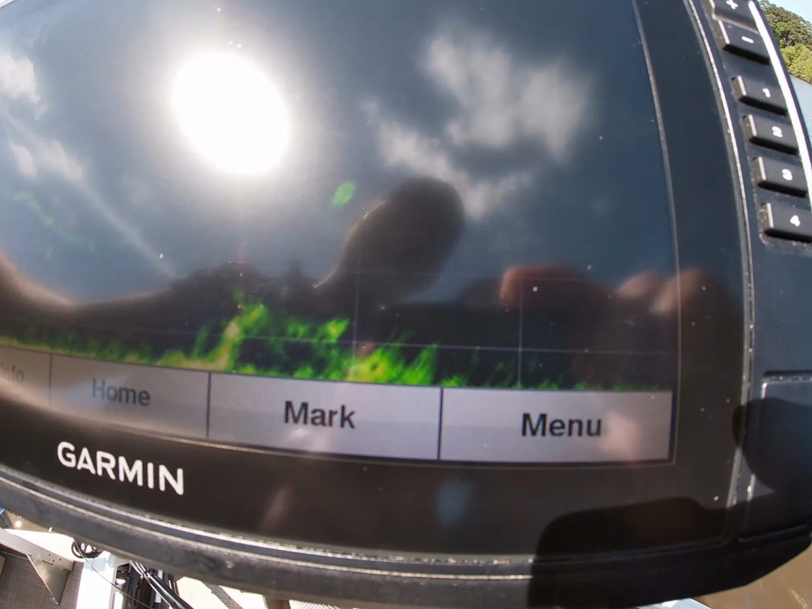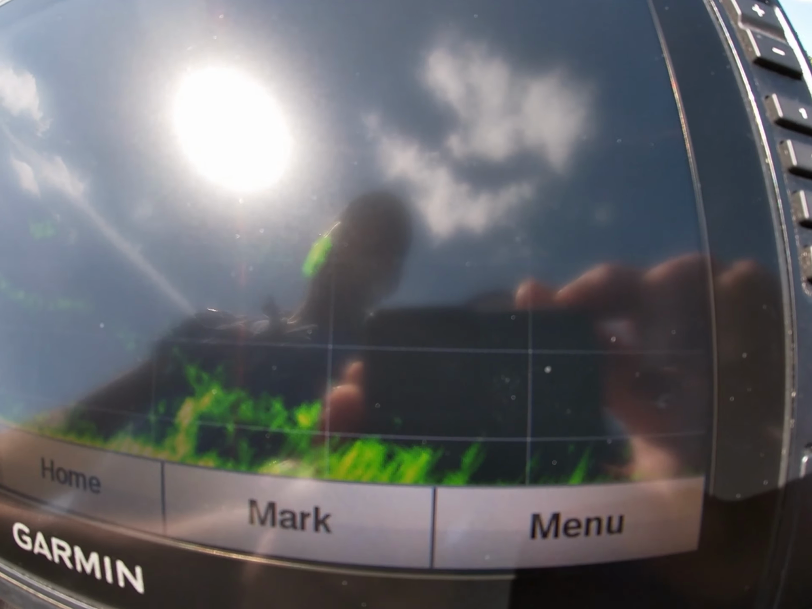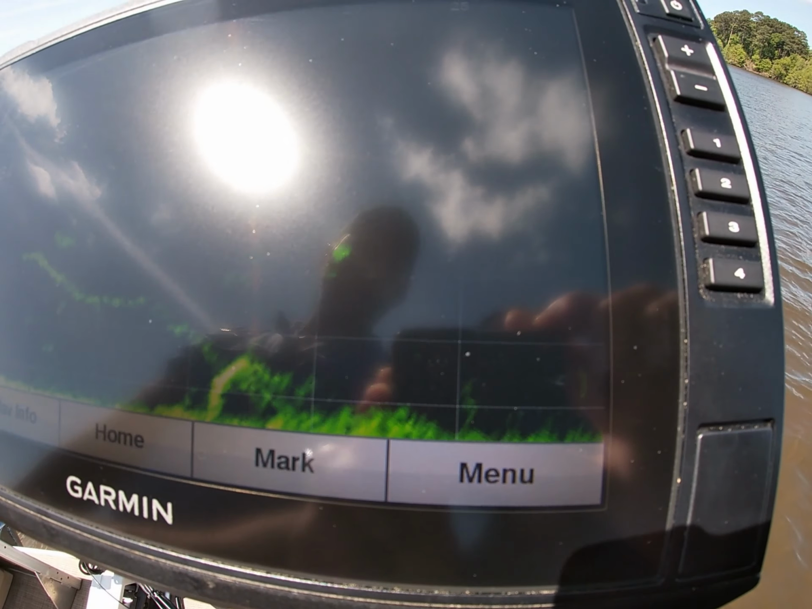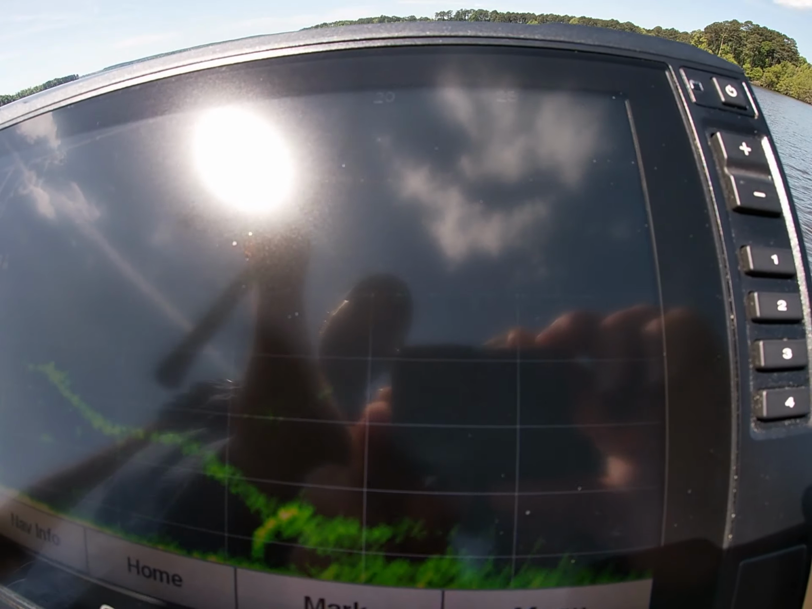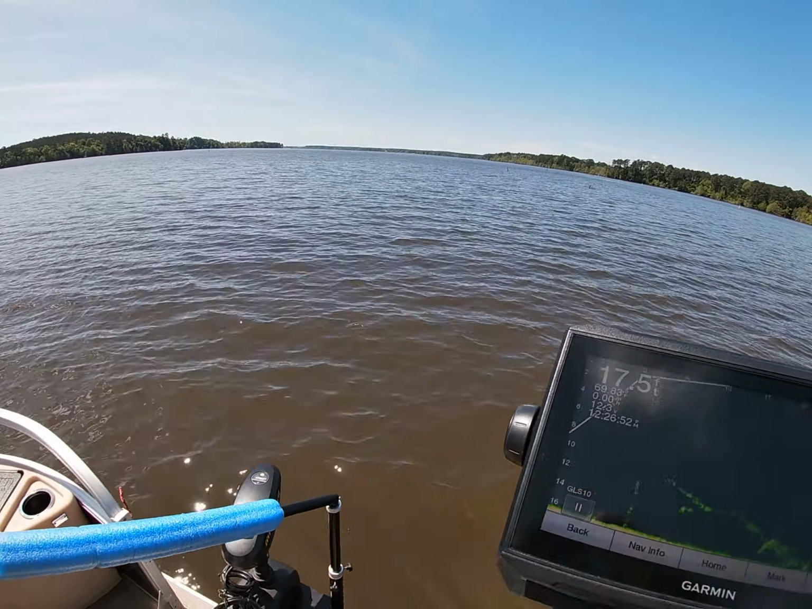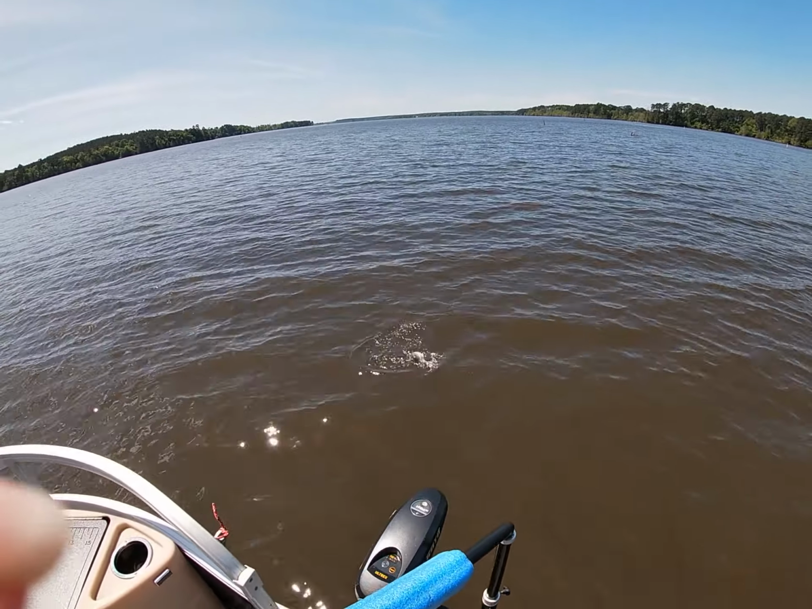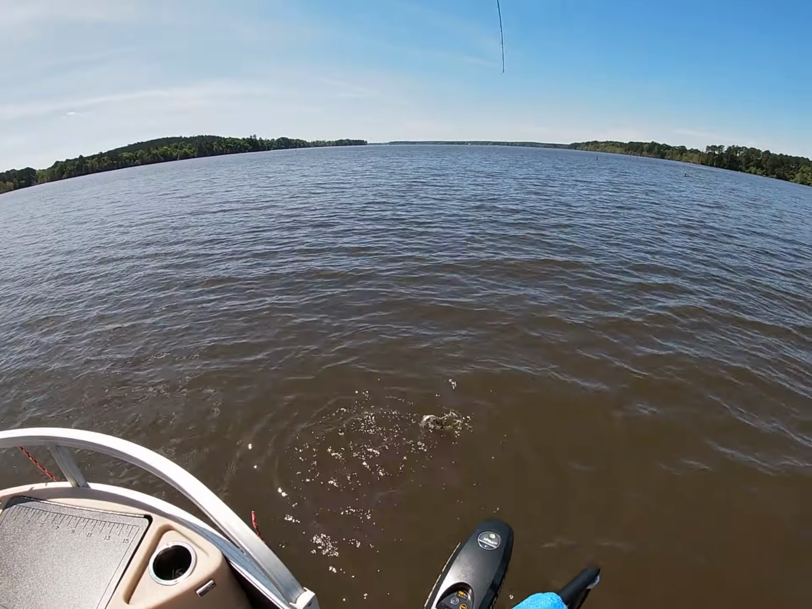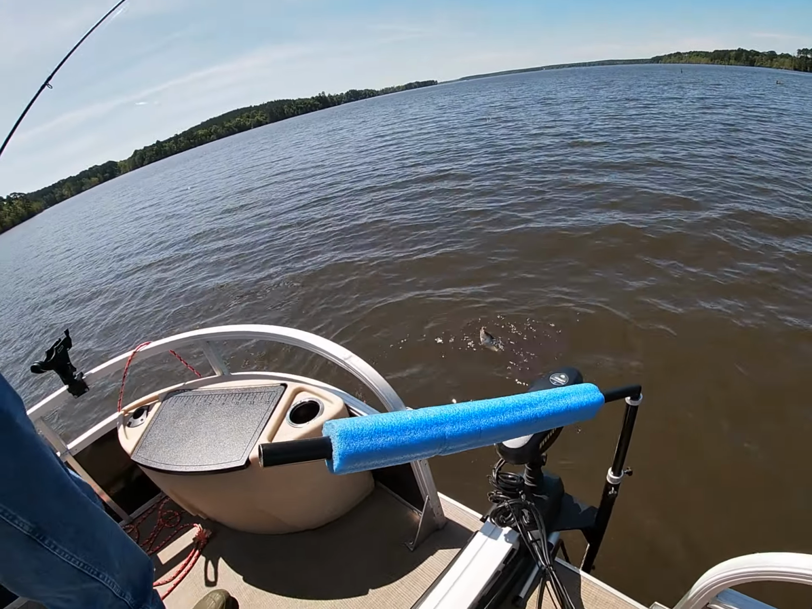There's my fish. There's my jig falling right there. There he comes. He's coming at it right now. There he is, right there. That was that other one that was on there with him. Little small fish. Where's my net? I'm tired of losing fish.